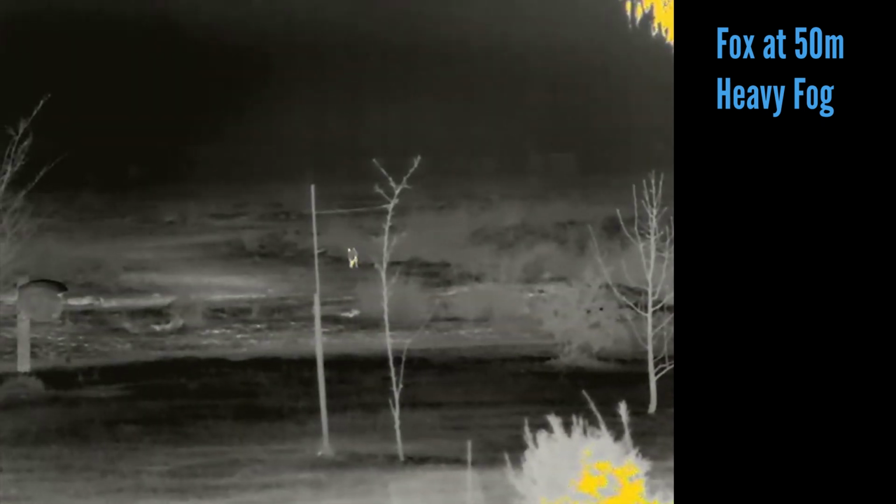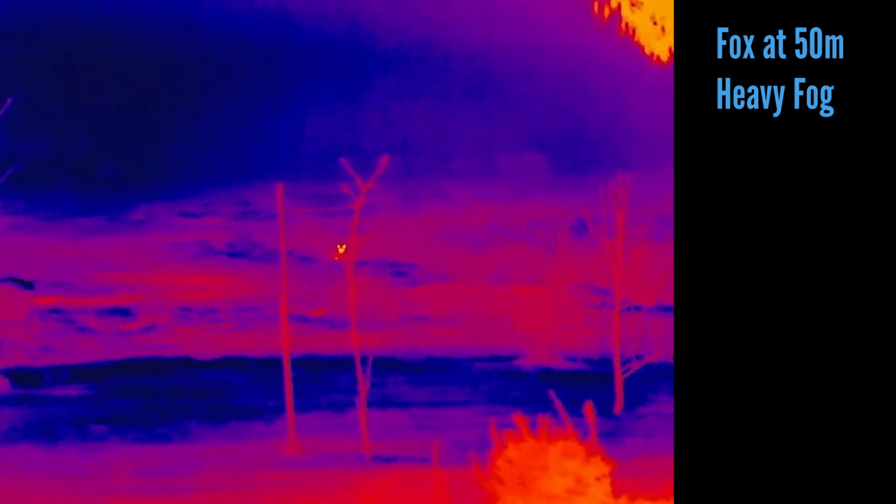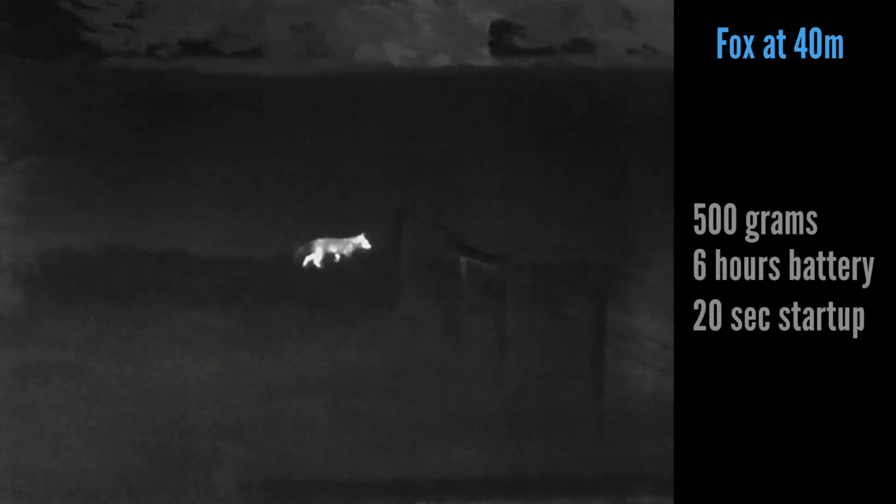So this is going to be interesting as I've just had the HELION for a few months. So let's start rolling some footage. Now, while this general footage rolls with some animals at distances, remember it is also clearer in the viewfinder and we do lose quality in the recorded footage. Now, I'll give you some more numbers.